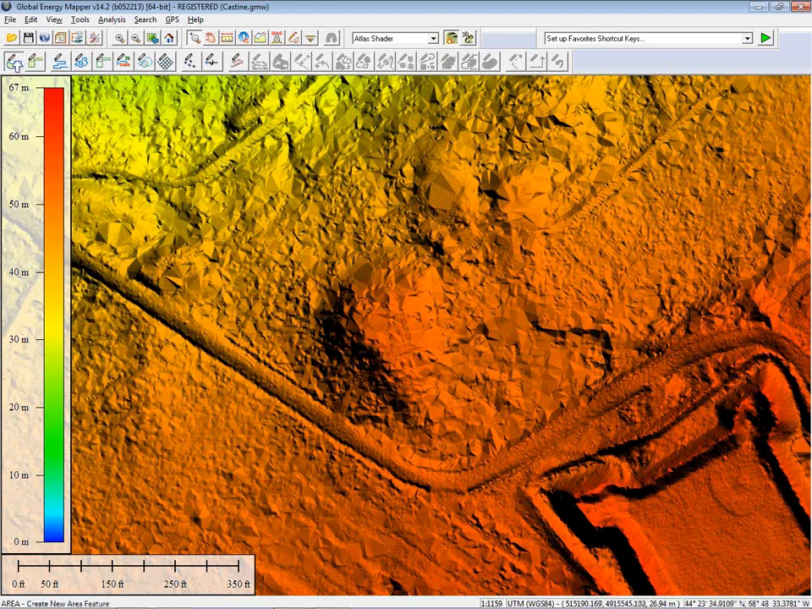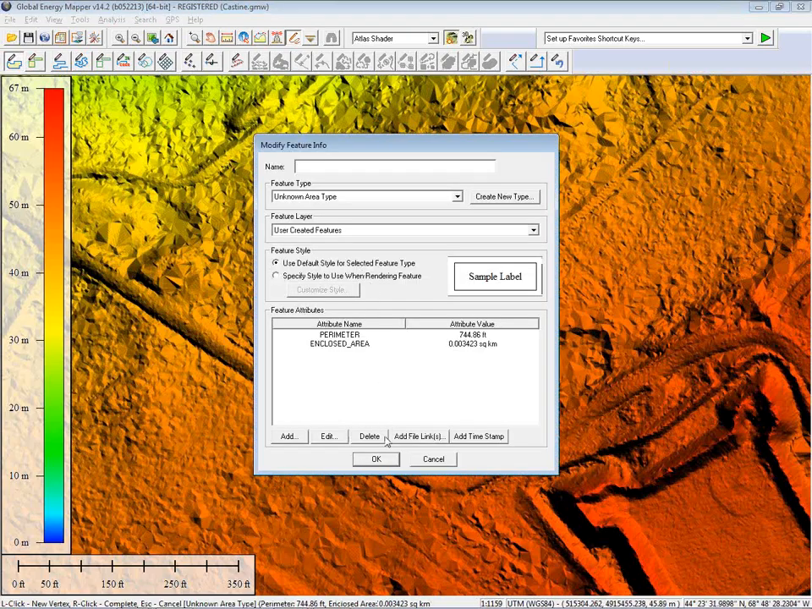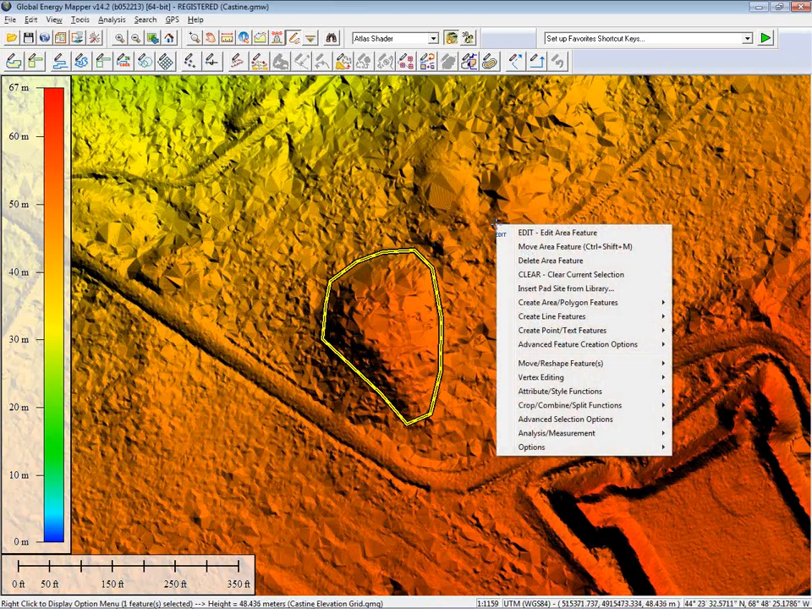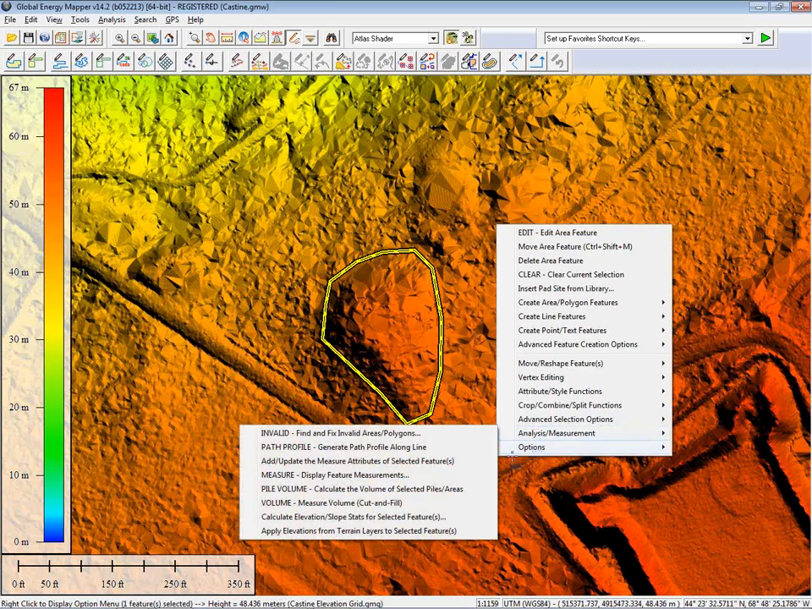The way that we've implemented this in the most recent version of Global Mapper is simply by delineating or outlining the extent of a pile, as you can see. And I'm just going to right-click to finish that feature. So I've drawn a feature on my screen. I'm just simply going to select that feature, and I'm going to right-click. With my digitizer tool selected, we have an analysis measurement function, which allows us to calculate the volume within a pile defined by an area feature that I've created.